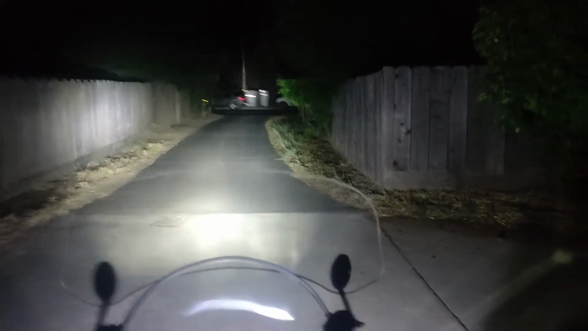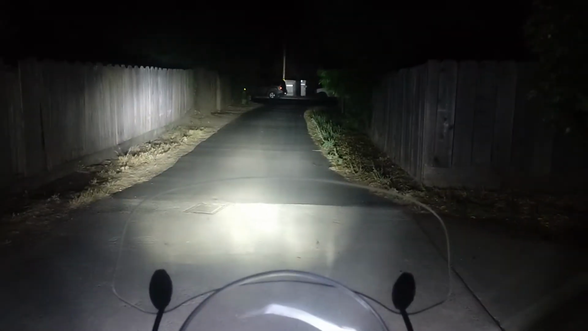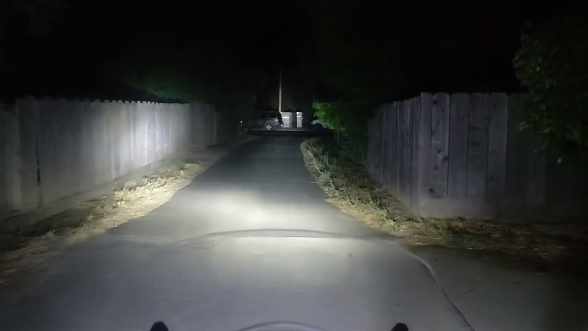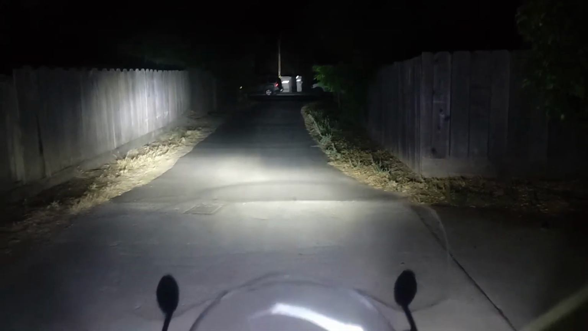All right, so now you can see with the auxiliary lights, it is very well lit up, lots of space. I can see everything around me. I'm going to turn off the high beam. I'm going to go back to low beam. And even with the floodlights still on, it projects itself quite far.